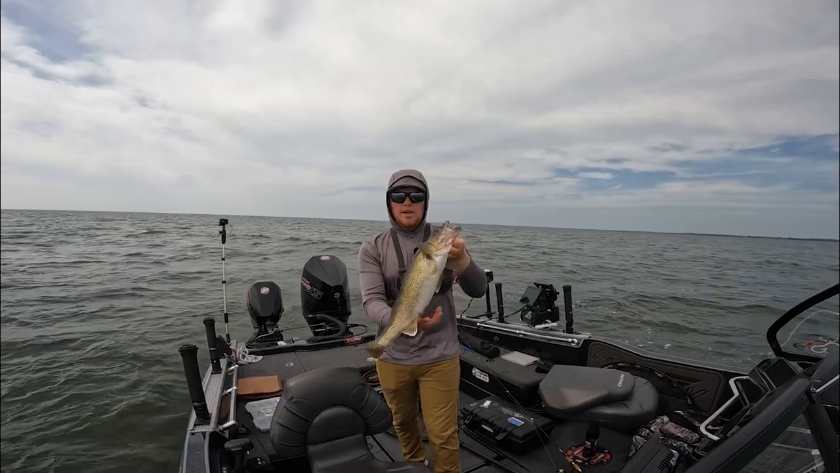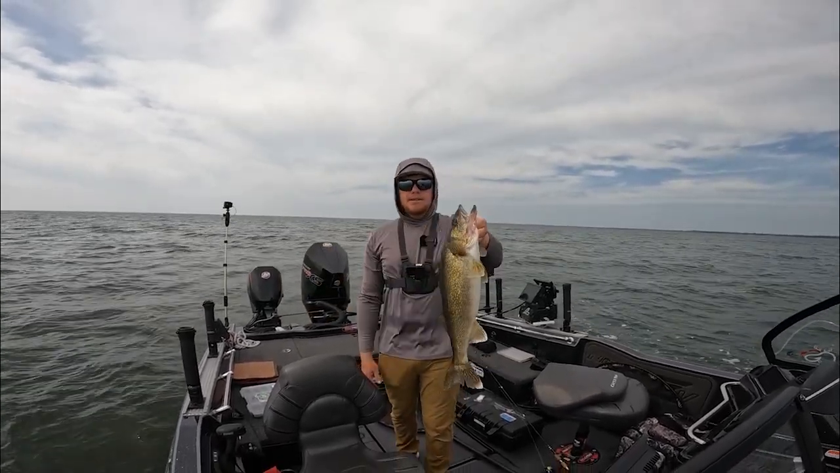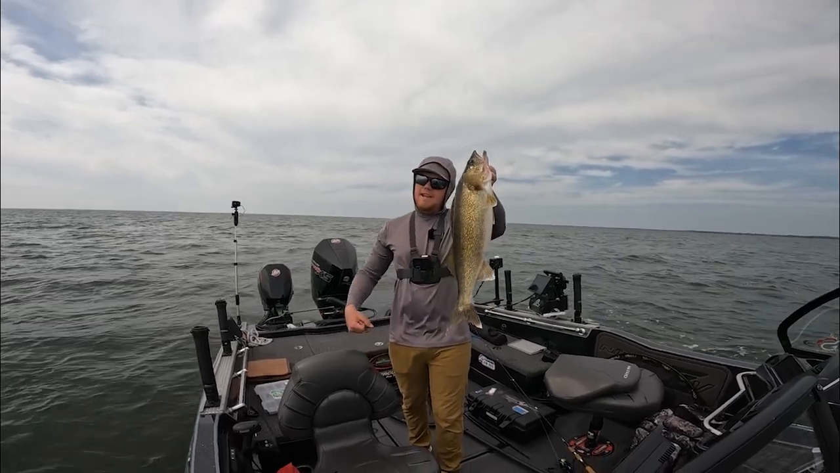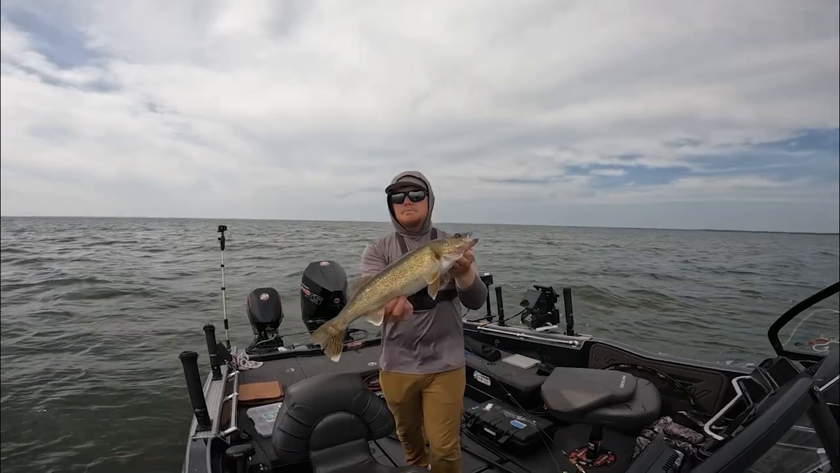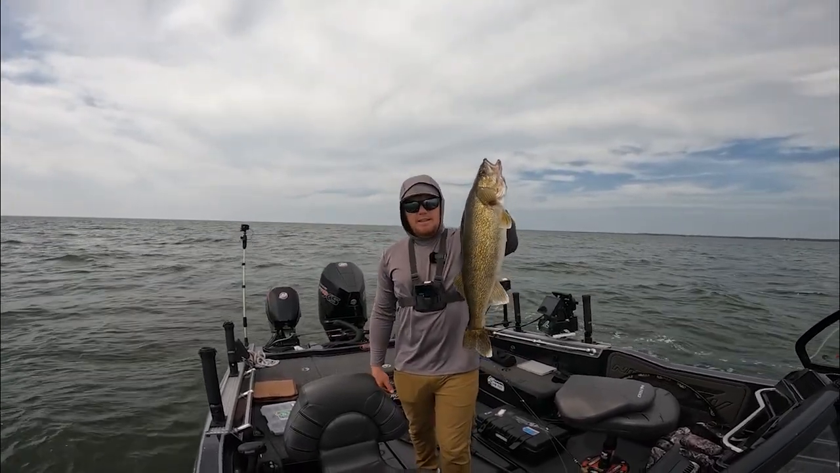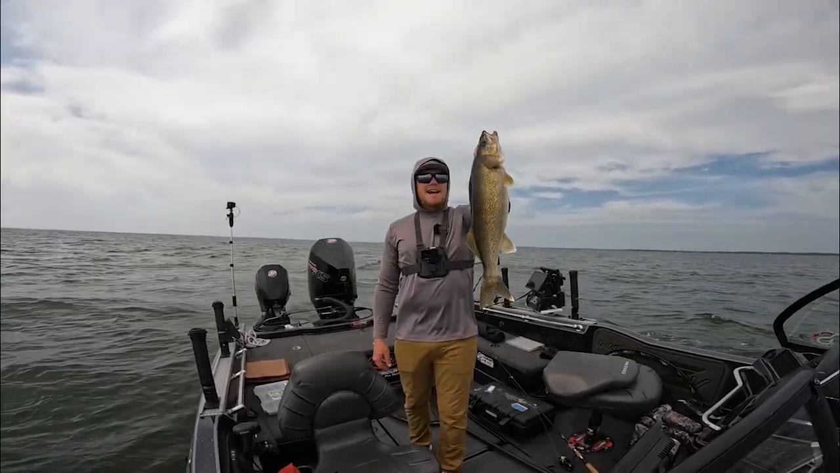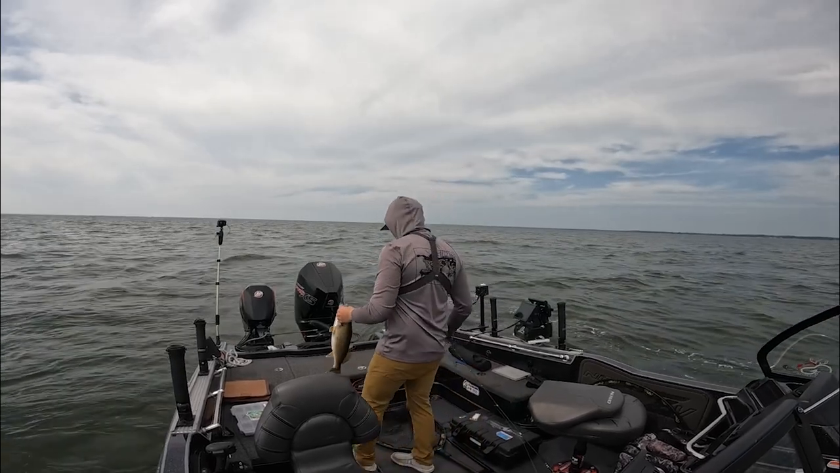Working that shiver minnow real aggressively in these big pods. Doesn't seem like these walleyes are super fired up yet. So if you can get that reaction strike on them, just dumping that thing right in front of their face and really ripping it, seems to be what they like. Hasn't been like lights out, obviously. It's been a little tough to get them to eat, but now I think just dropping it right in front of their face and making it happen might be the way to do it today. But here we go. We're on the board.